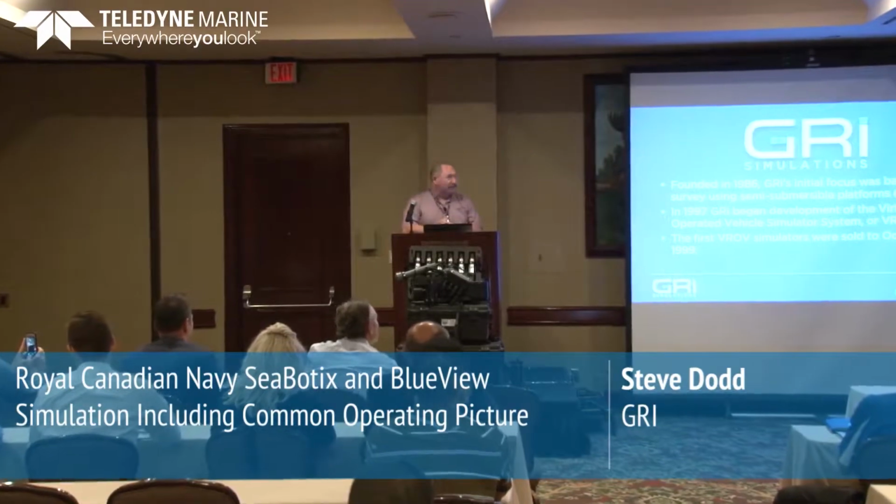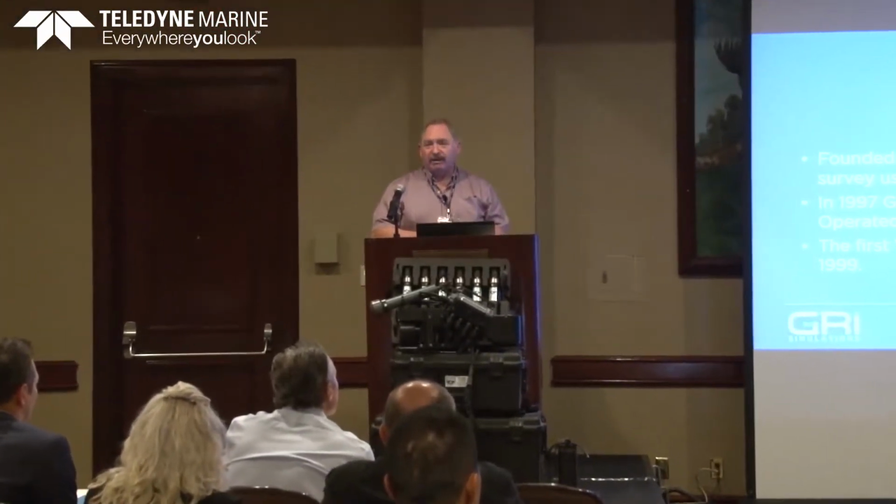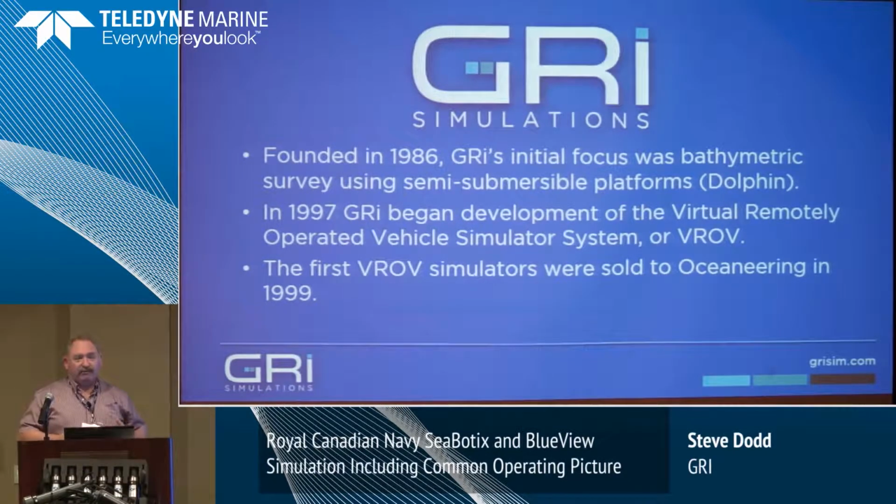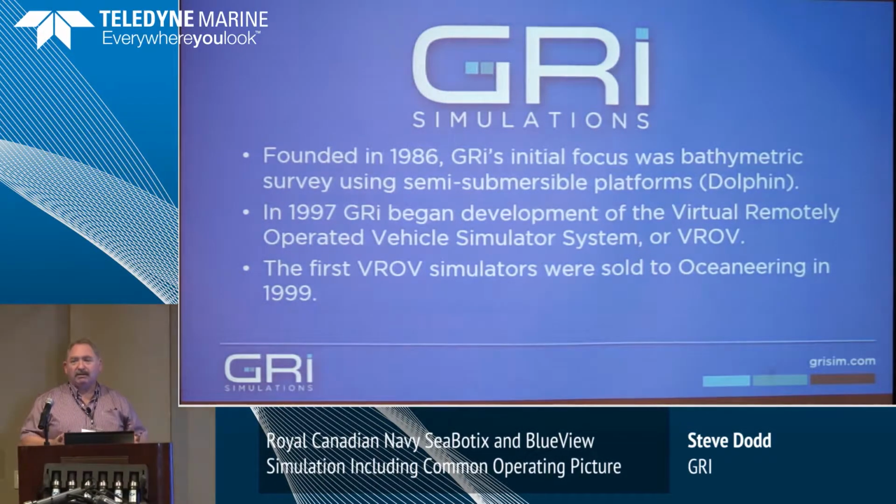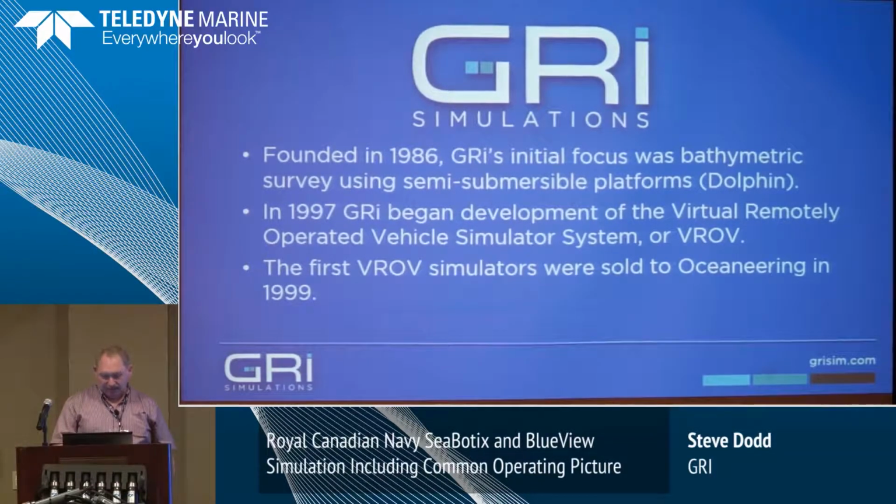We were founded in 1986, initially doing bathymetric surveying, developing platforms, single beam sonar at that time. In 1997, we began development of the virtual remotely operated vehicle system, a PC-based networked solution for ROV simulation. The first simulators we released in 1999. First simulators were sold to Oceaneering at that time. That was a nice day when that happened.